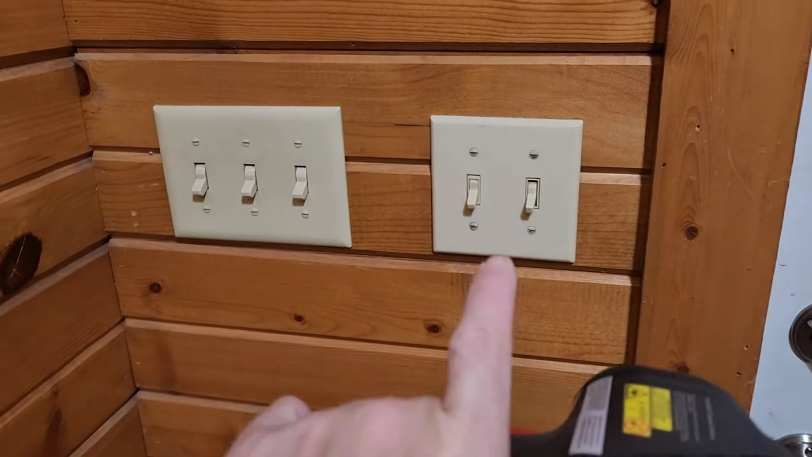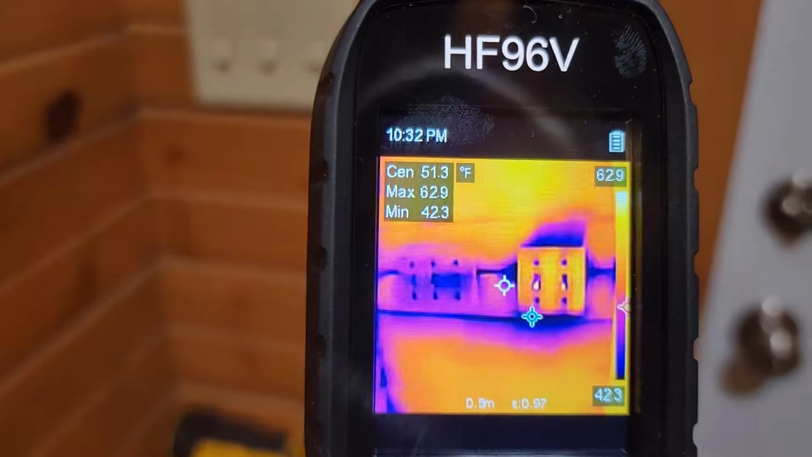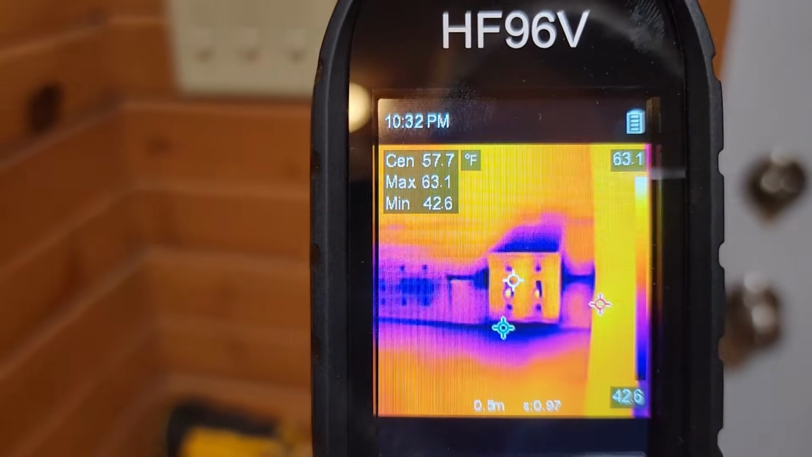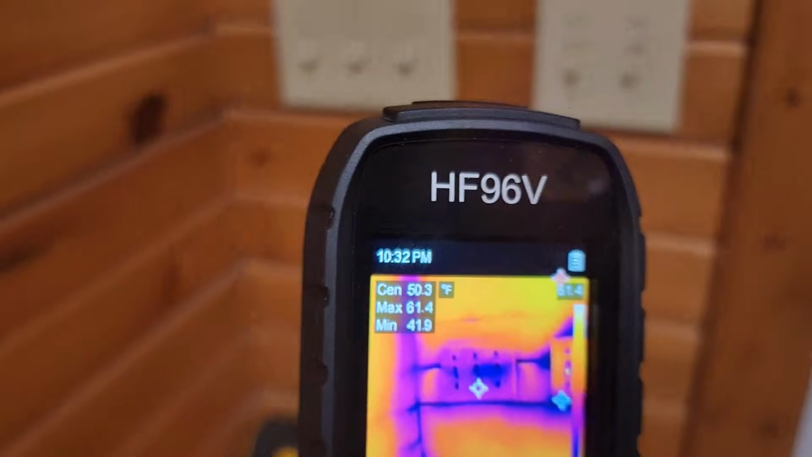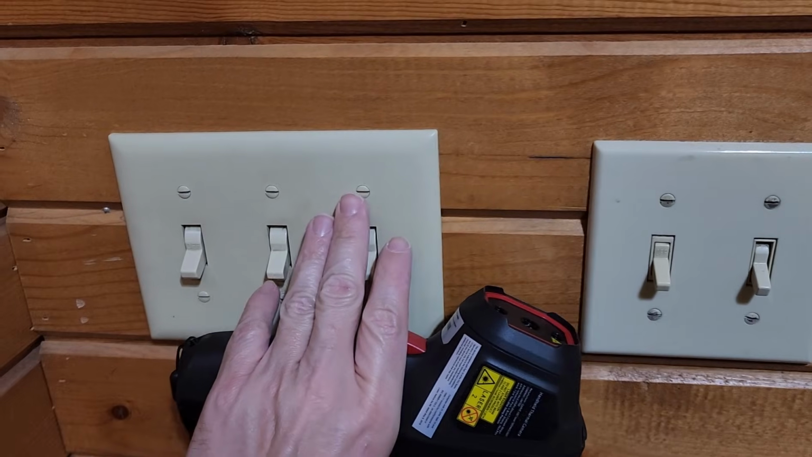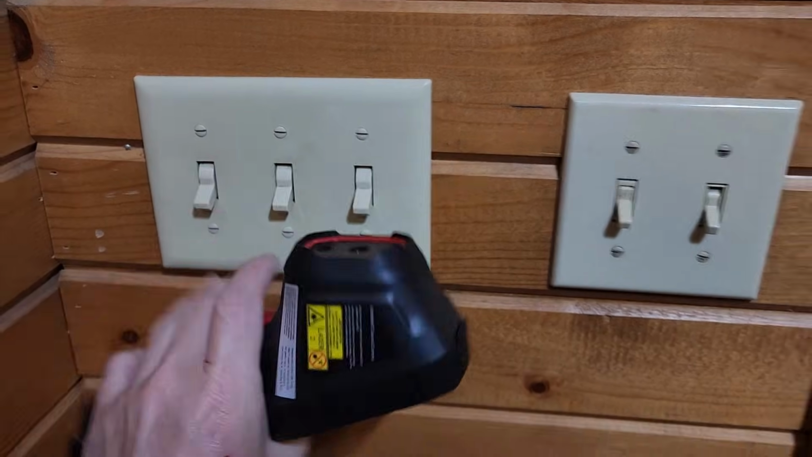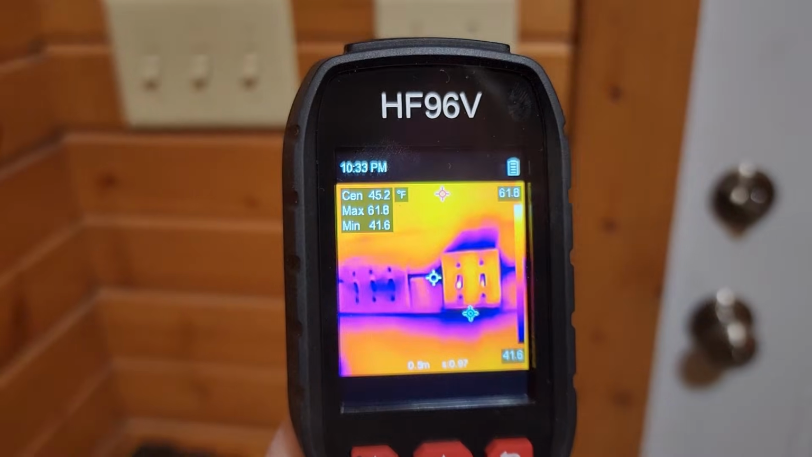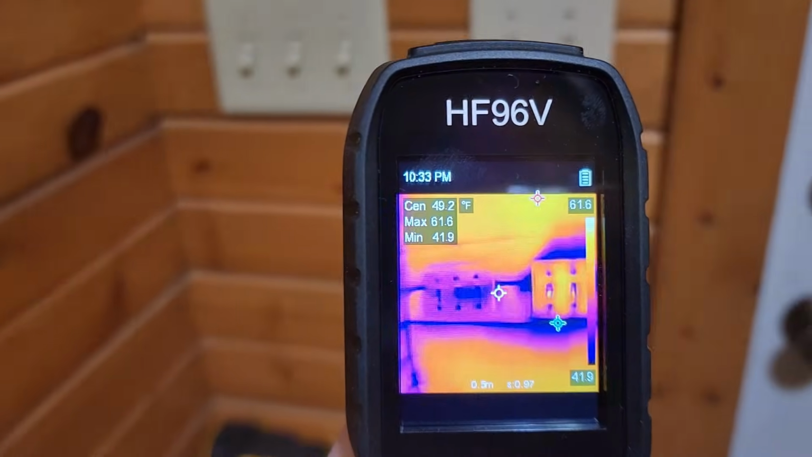The insulators are installed on the 2 switches but not on the 3. And if we look at these through the thermal imager, you can see how big of a difference it is when we add these insulators over here, and how much more yellow and orange we have compared to over here. The ones without the insulators are much colder. And when I just put my hand up here, I can't feel any breeze here. And here, you can feel it coming in. So although this one still has some blue around the outer edges of the box, we are still better than these guys over on this side.